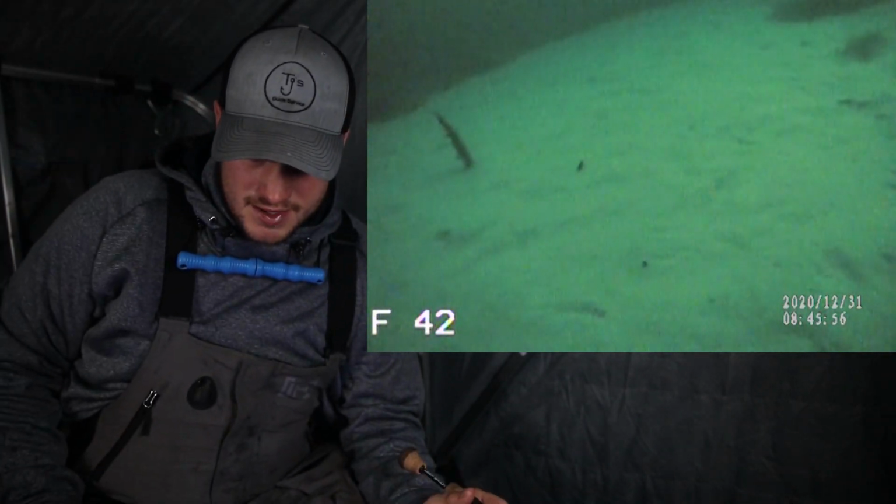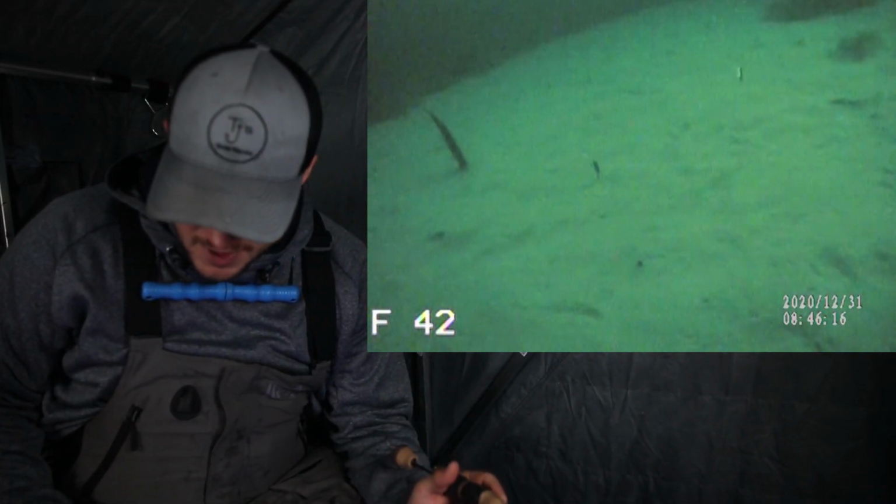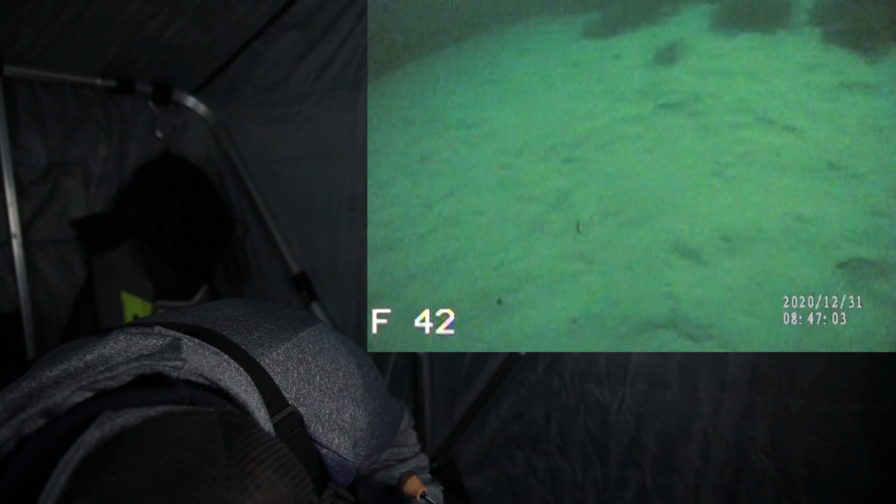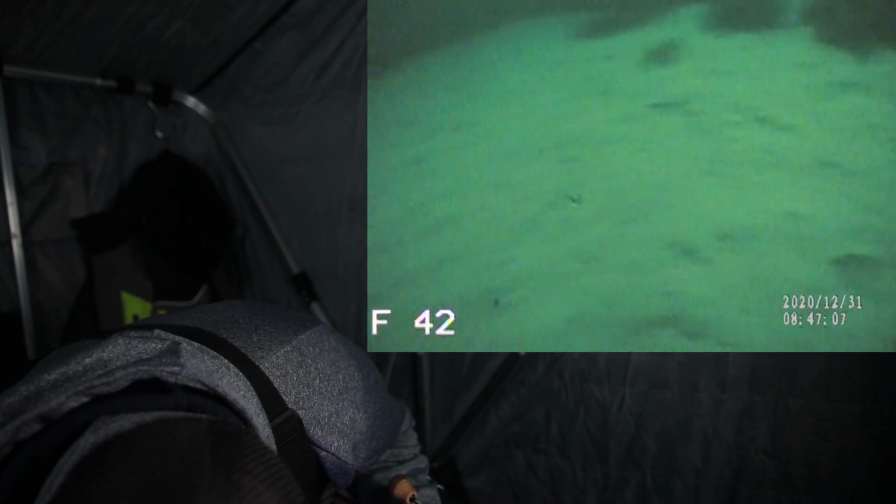I don't know what that is. If that's that pike, that definitely looks like maybe that pike. That is so crazy. Oh, it's a walleye. I can see him up over there.